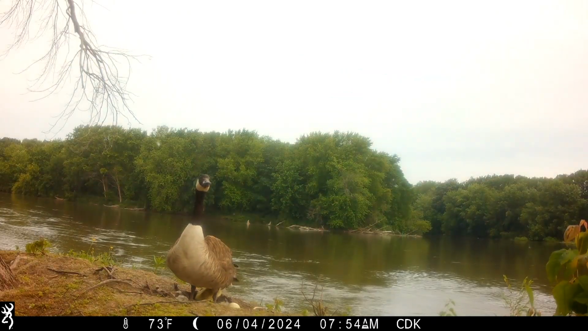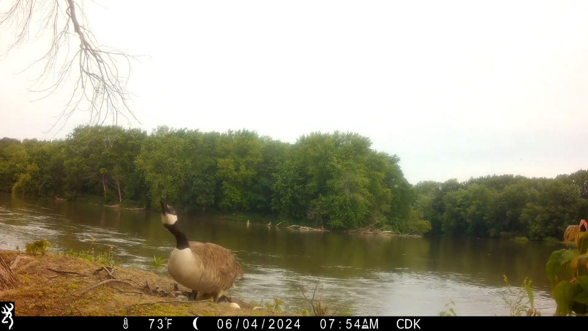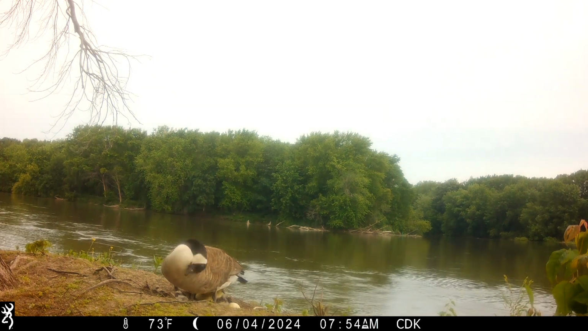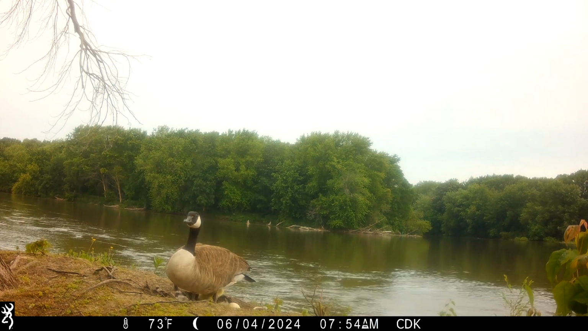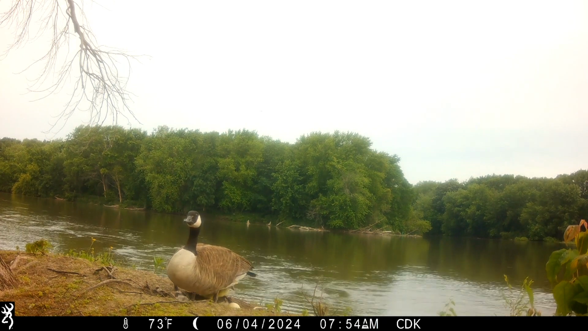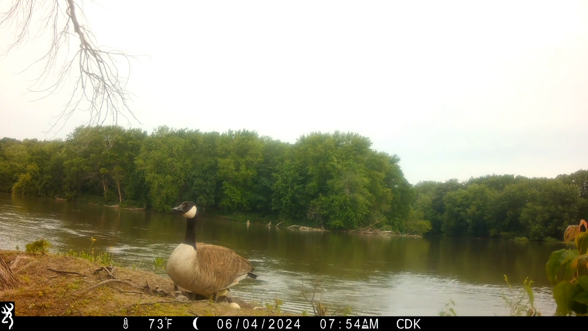Finally, we see one of the eggs hatched, and so there is a single live chick in the nest. Now, I remember there being 4 or 5 eggs in that nest. However, only one of them hatched, and the other eggs were ultimately abandoned.